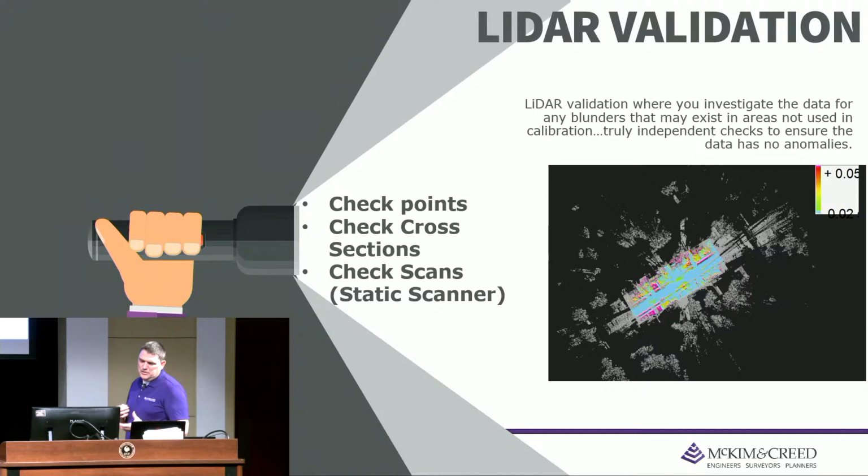This is usually done with a total station and levels to make sure you have some tight accuracy, especially if we're going on the road. We have a much tighter tolerance.